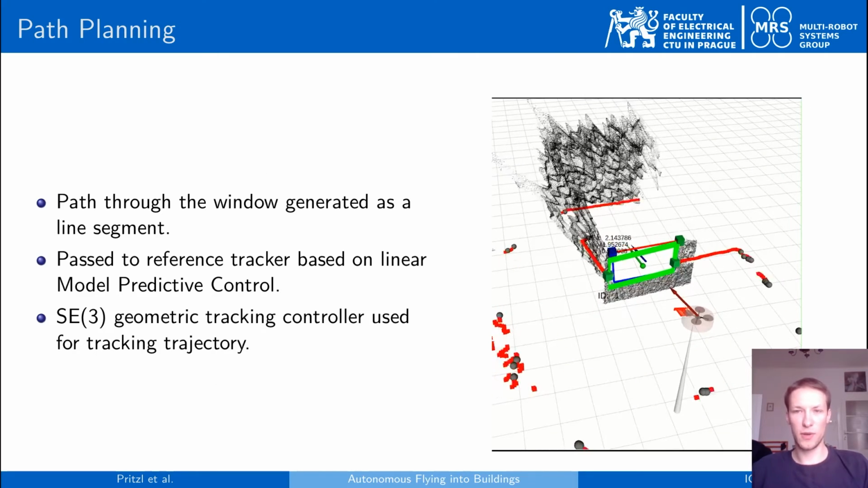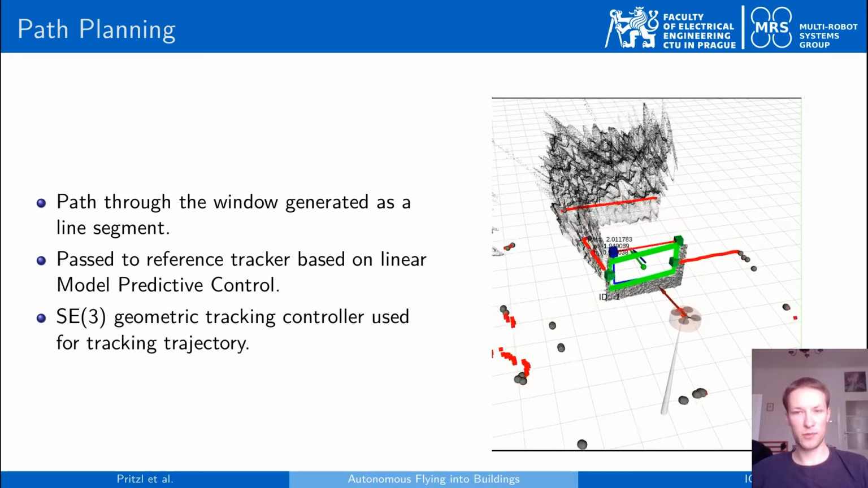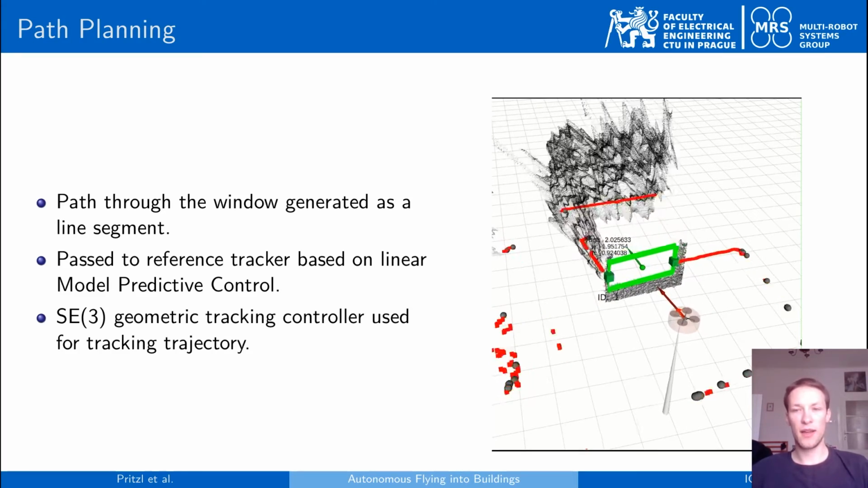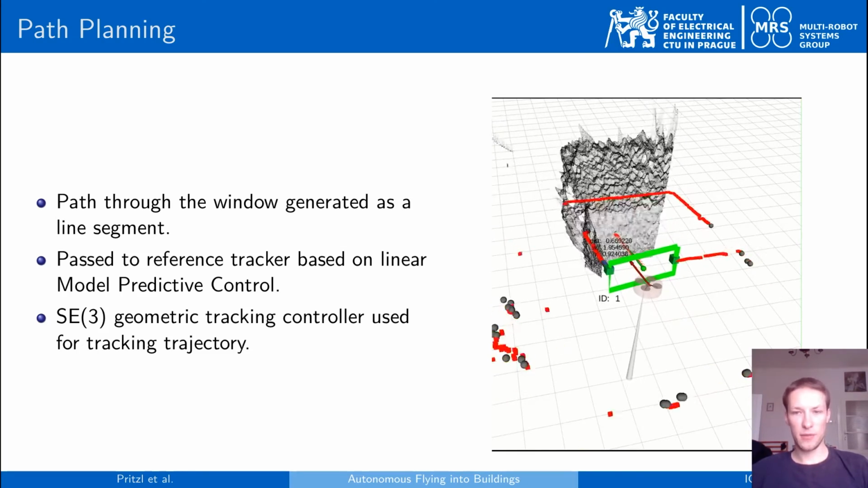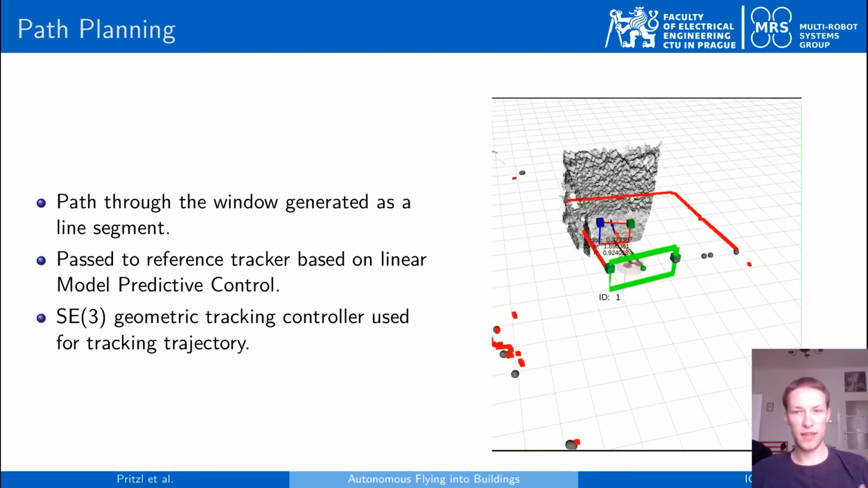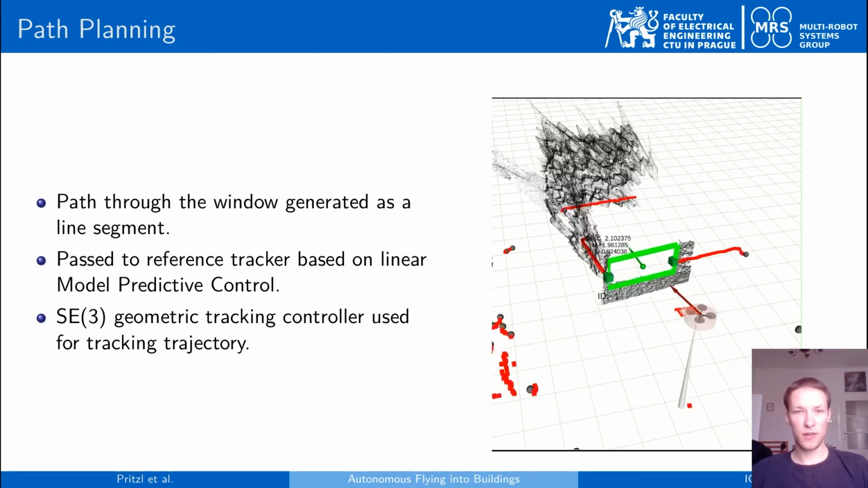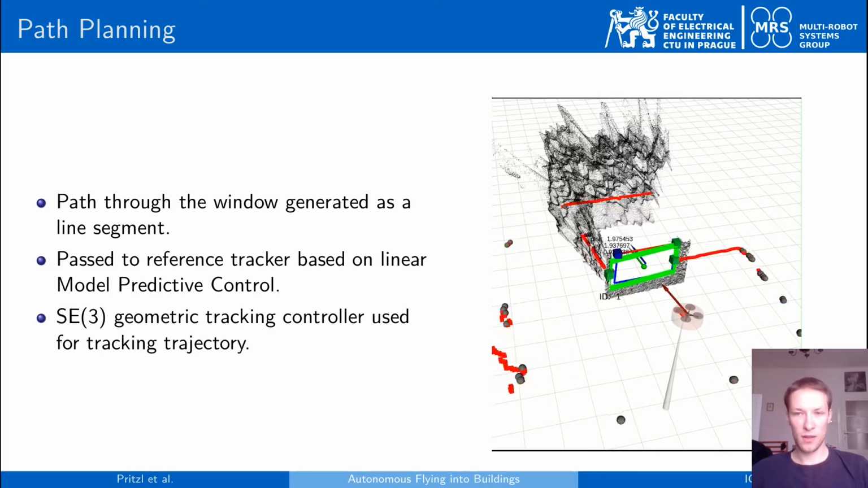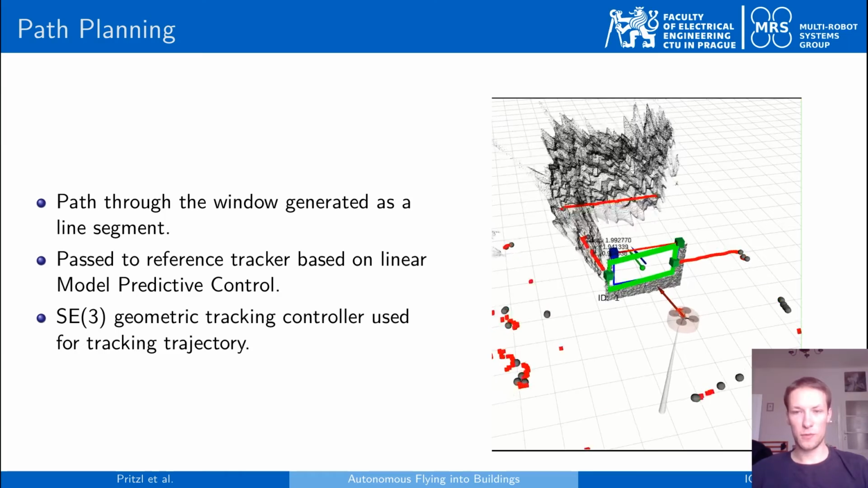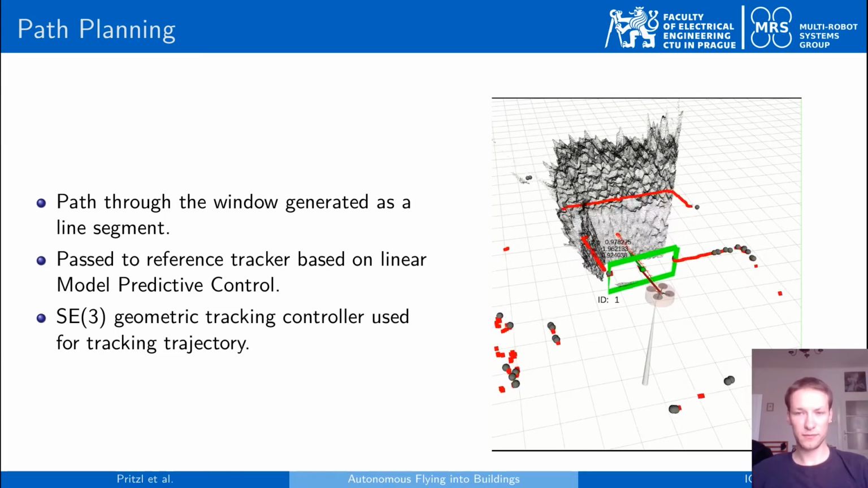Once we have the window detections available and the position and parameters of the window are reliably estimated, we need to be able to actually generate a path through the window and execute it. This generation is controlled by a finite state machine, which generates paths through the window based on the actual phase of the fly-through maneuver.